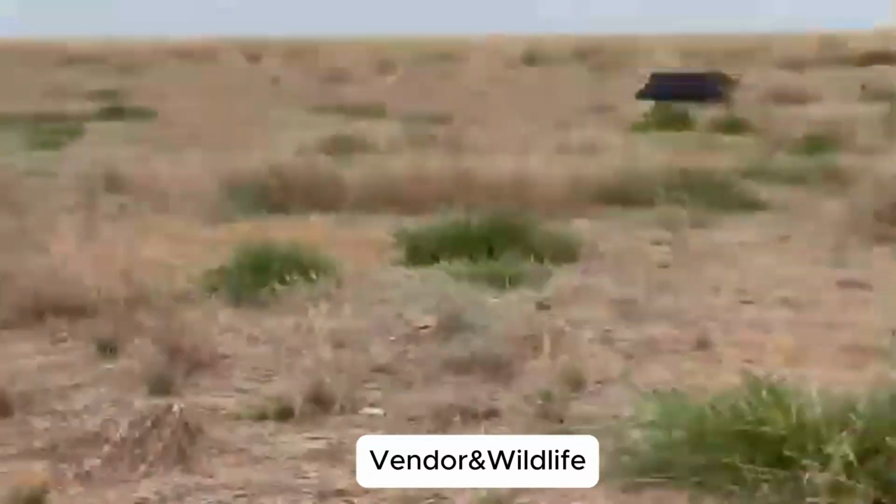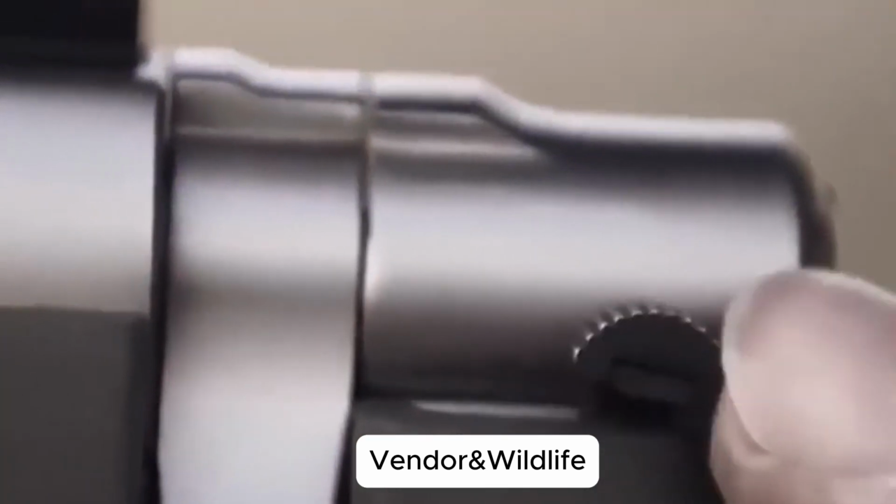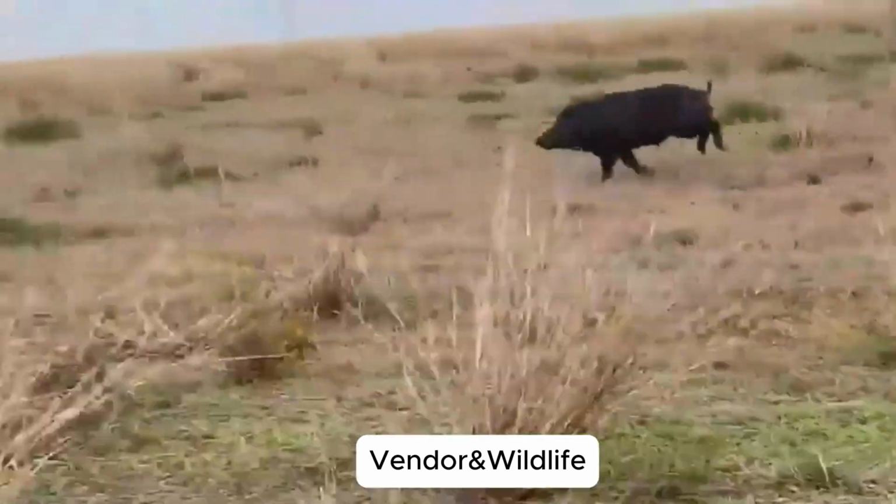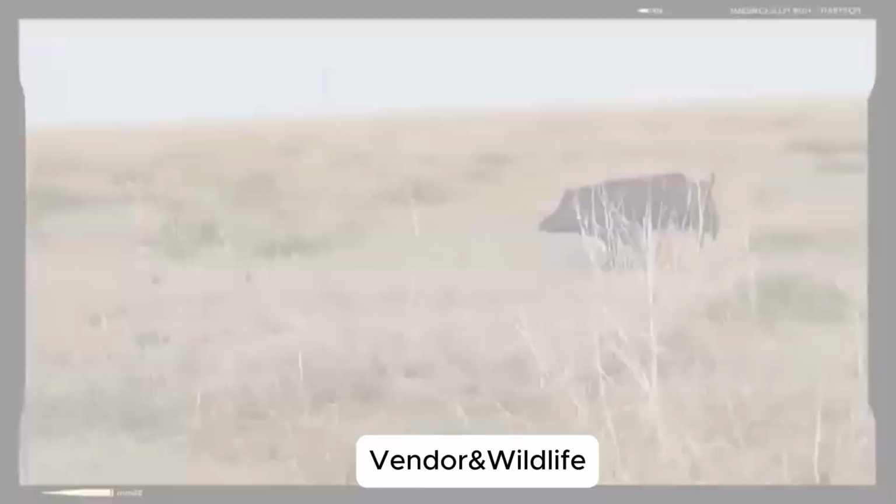But here's the truth, the wild will always test us. Sometimes, it will break us. But it will also remind us of who we are, fragile, daring, survivors. The battle isn't over. Not today.